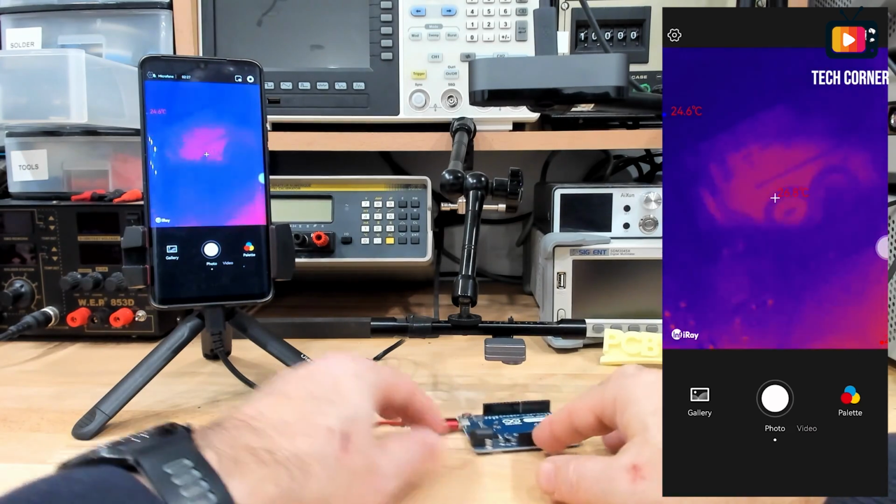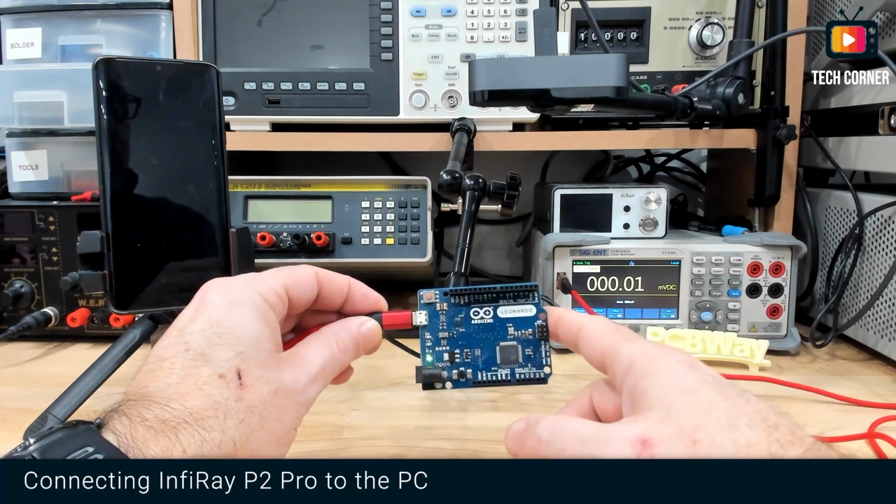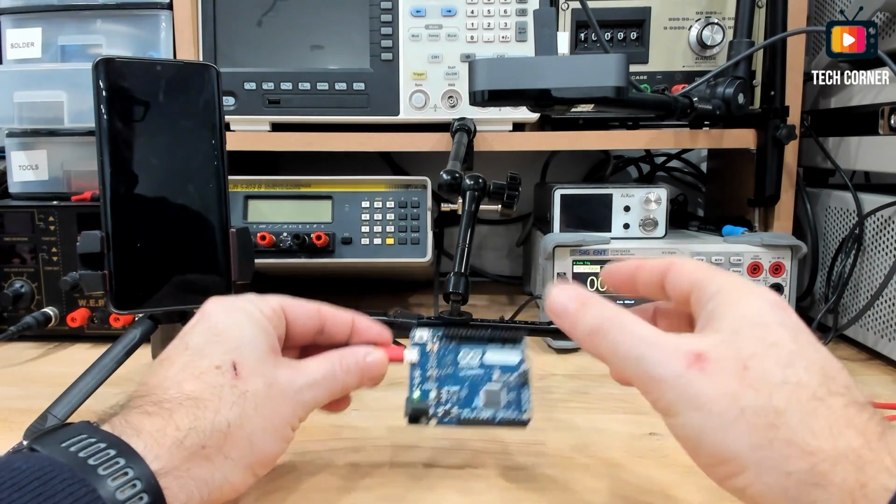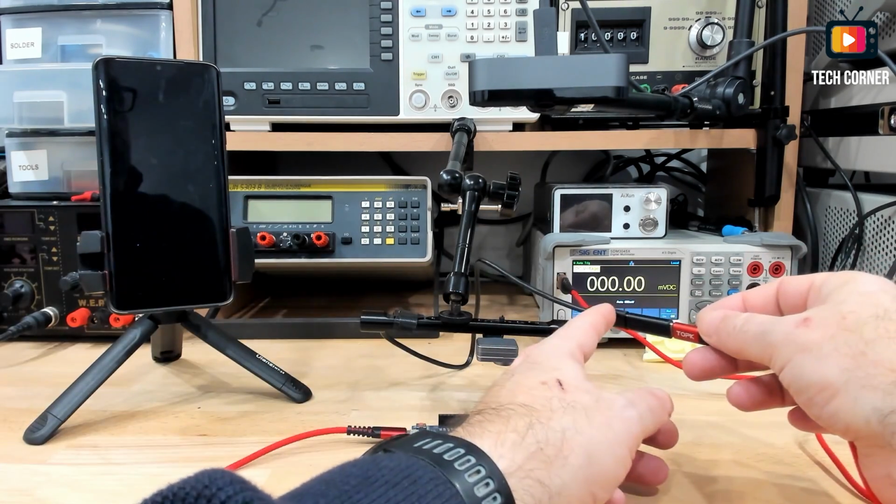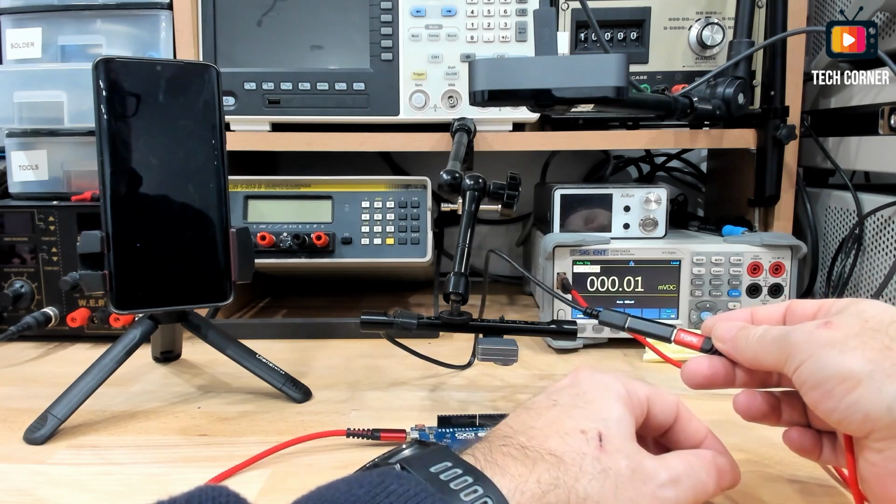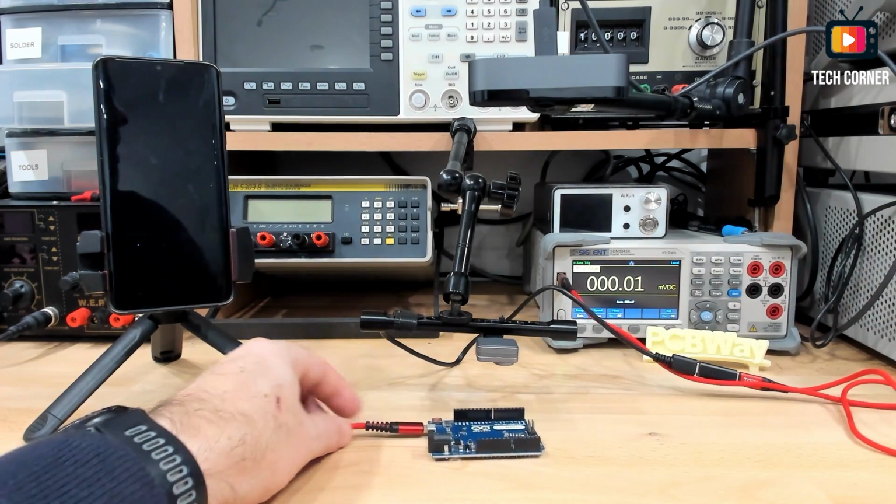Okay, let me show you now how you can use this to connect to your PC. So for my last example, I have here still my Arduino boards connected to keep it heated, and the camera right now is not connected to my mobile phone, but I use the extension with an adapter, a connector, female to female USB Type-C, and then connect it directly to the USB port on my PC. When you do that, a new camera can be used, this one.